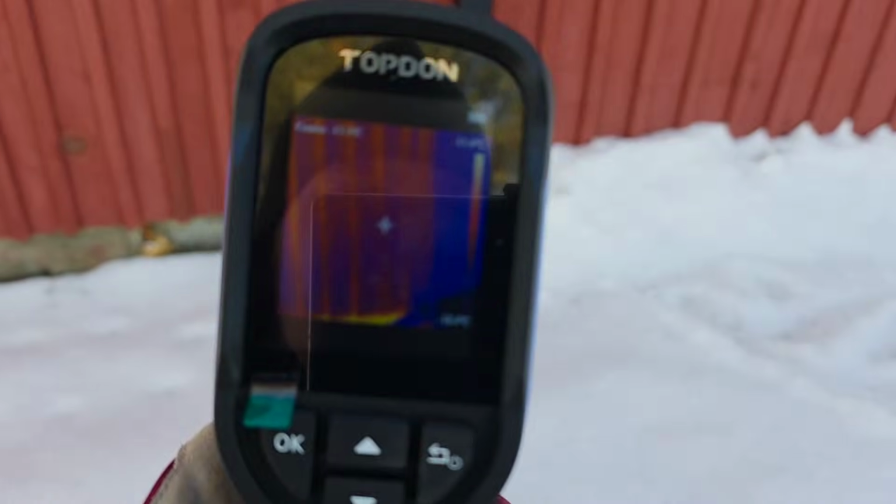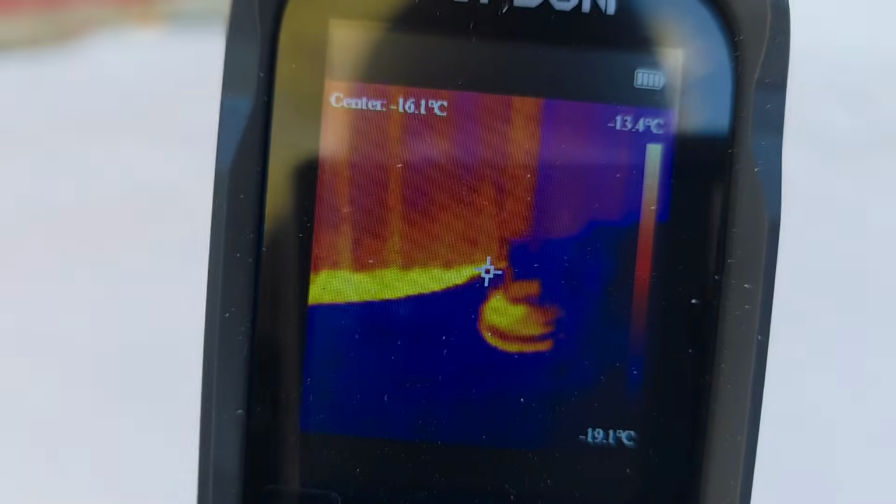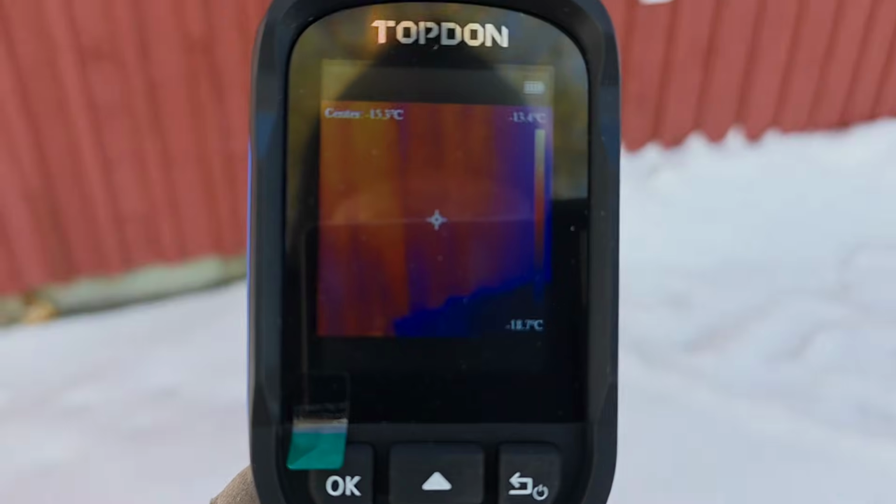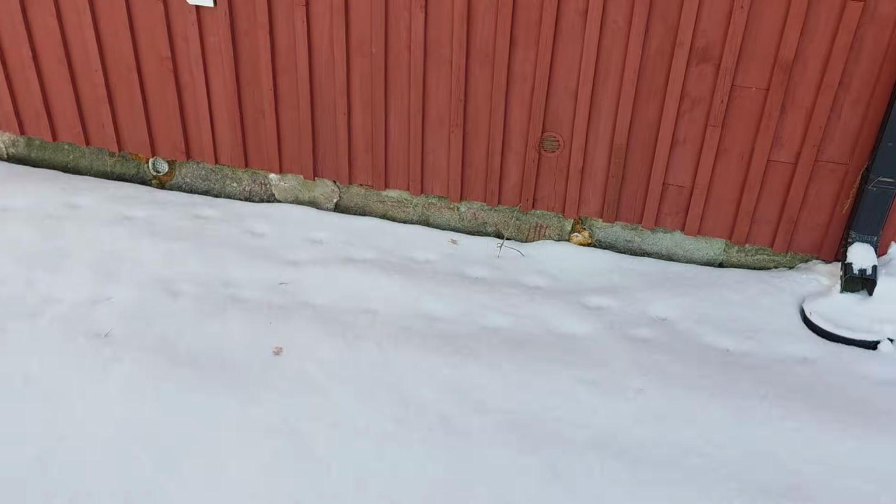This house is not well insulated. So I think we will come to that conclusion here, that the snow is doing its job. So I would definitely take advantage of putting more snow here.